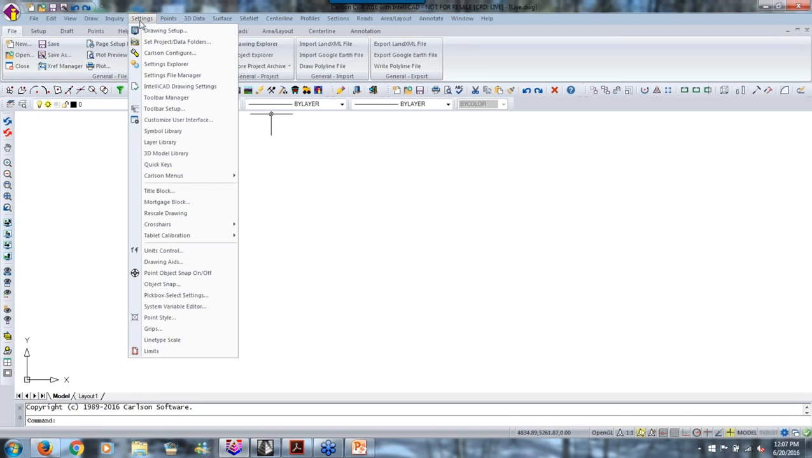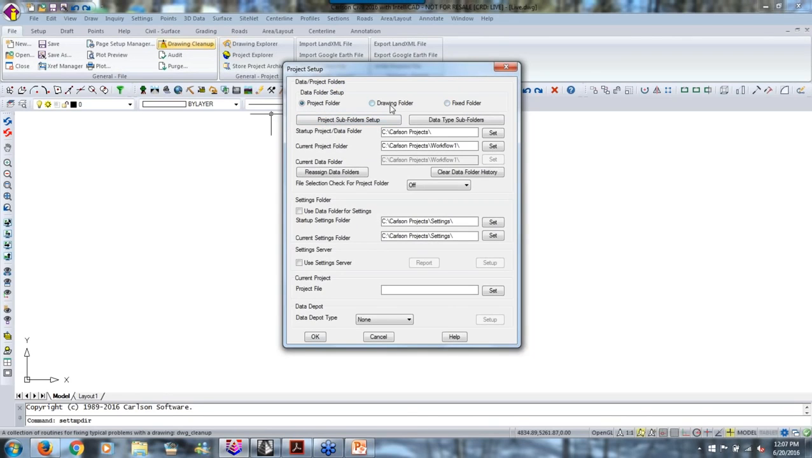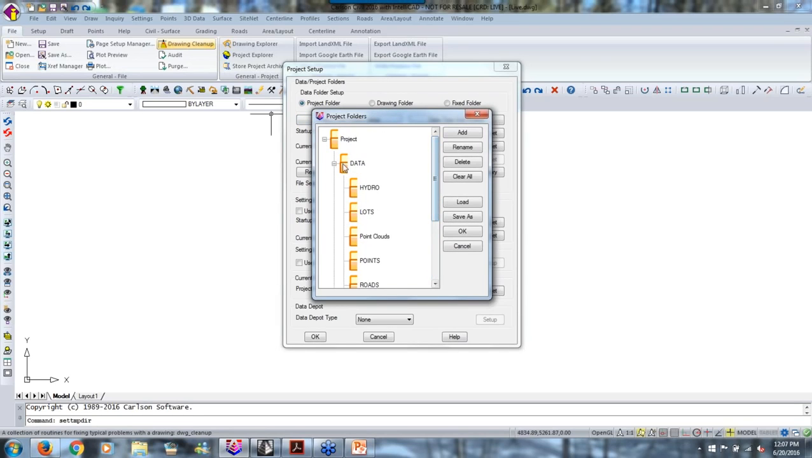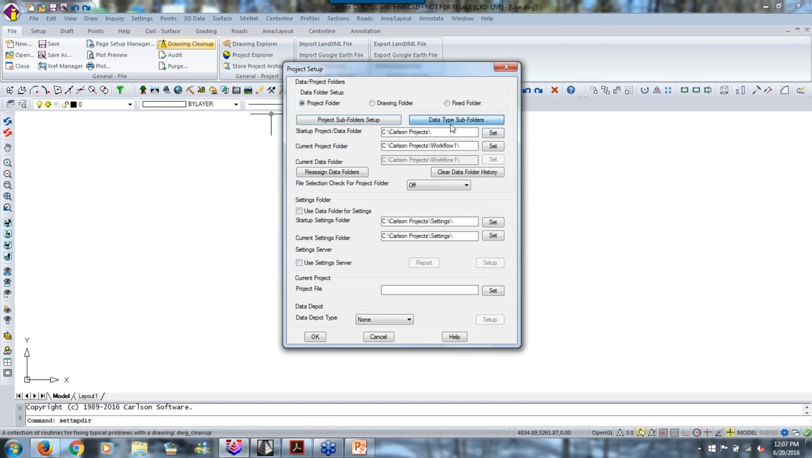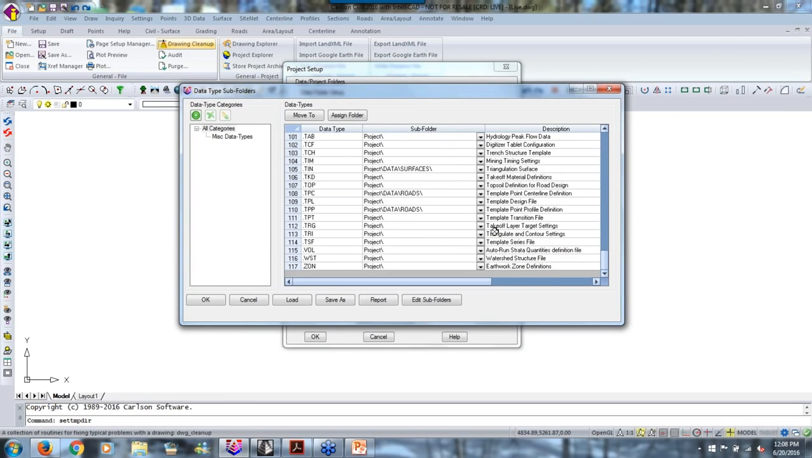Now, just like I promised, I'll show you very quickly. You go to Settings, Set Project Data Folders, and this is Project, Drawing, or Fixed. Drawing puts the data with the drawing, which a lot of people use. It's great, it's fine. Project Folder creates folders which are your design, so you can design any set of folders and subfolders that you want. Then you tell us where to put your data files, center lines, coordinate files, and TINs and so on. What folder should those go in by default? You can always browse and put them other places, but it eliminates a lot of browsing. It helps organize your data.